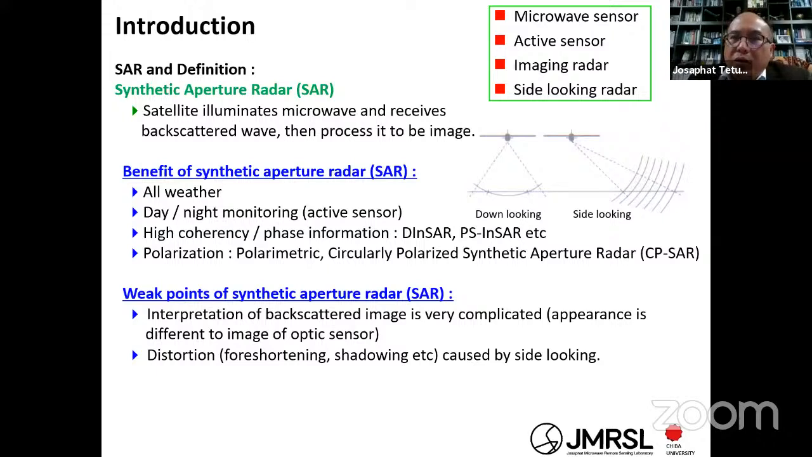Like you know, the synthetic aperture radar, or SAR, is installed on a platform, be it a satellite, aircraft, or UAV. We install the synthetic aperture radar system, and it illuminates with microwaves, which are scattered. After that, it receives the backscattered wave and processes it into an image. Because it works by transmitting and receiving, we call it active.